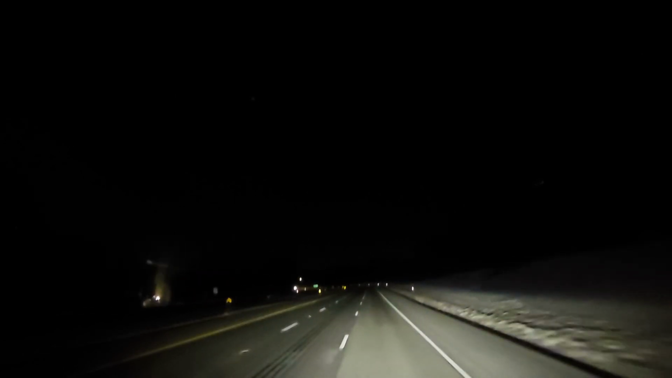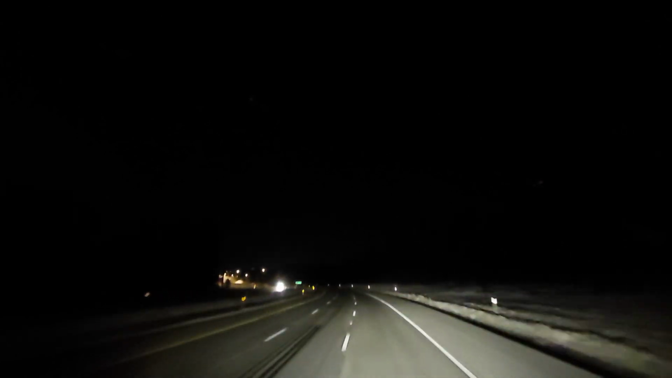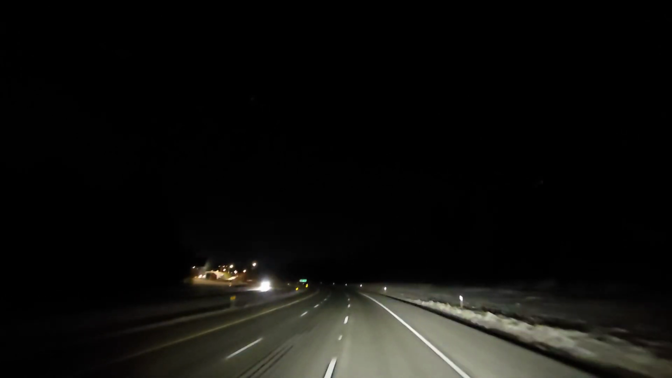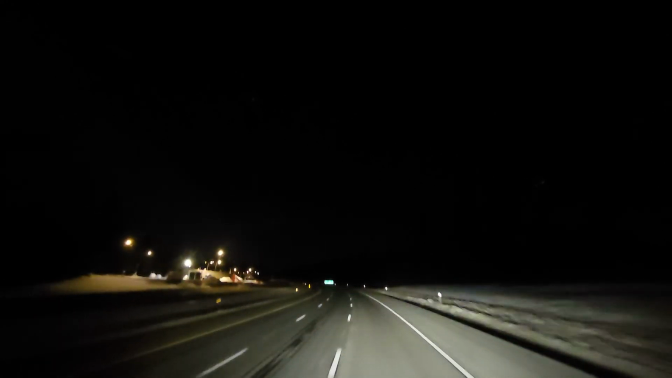So, like I said, here's a little bit of night driving. Now we're over here in Dunsmuir, Siskiyou. However you pronounce that. If somebody can correct me on the first one. Dunsmuir, Dunsmuir.